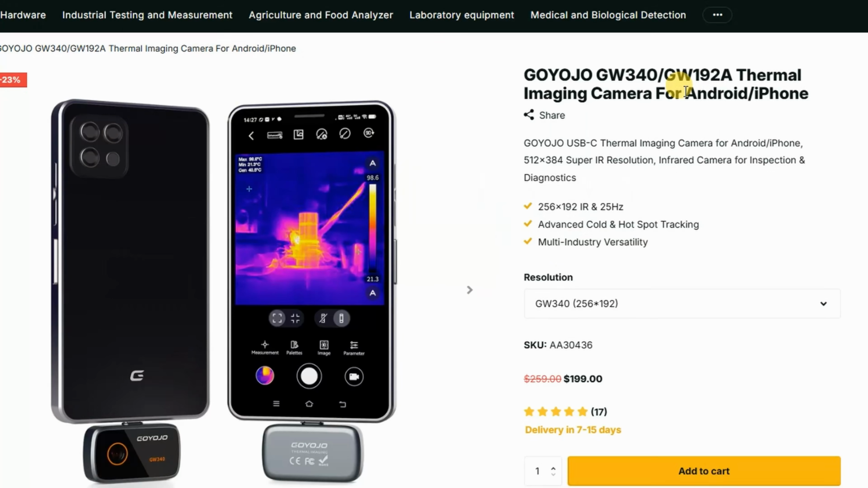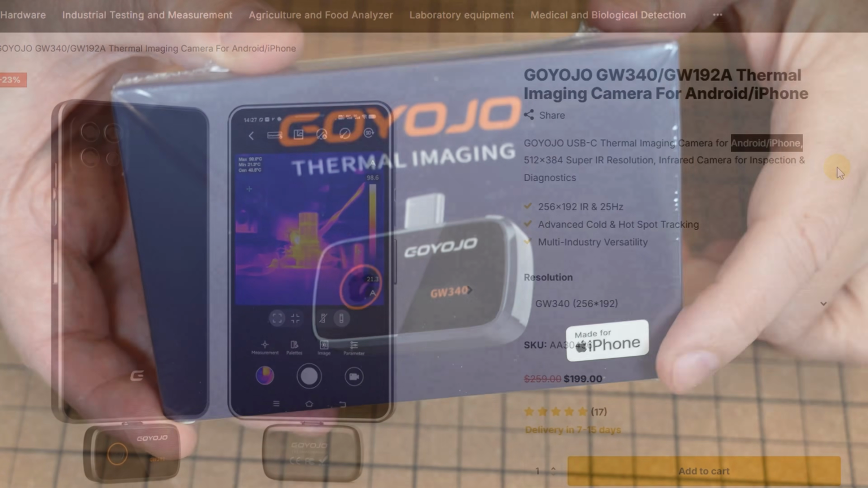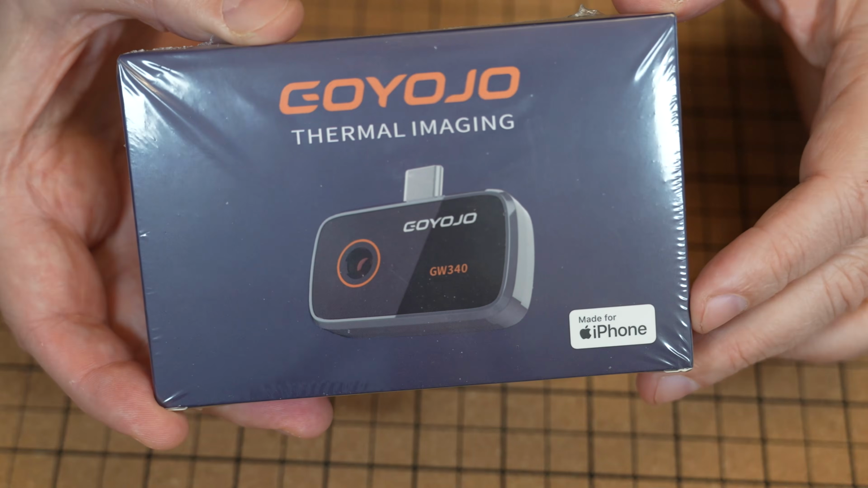On the website they mentioned this is for the iPhone and Android. Now, on the box it is mentioned only that this is especially made for the iPhone, and I was worried because I don't have an iPhone, I have Android phones. My two oldest daughters have iPads, but the company told me that everything is fine with the product, only the packaging is old. The product is able to work with both operating systems.